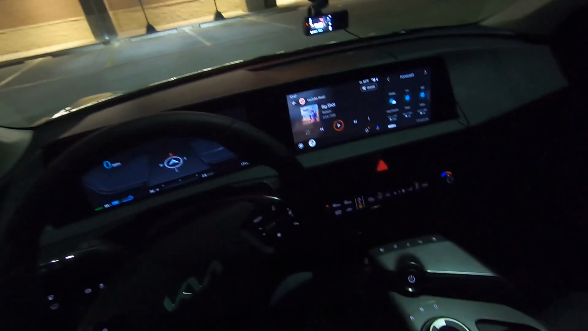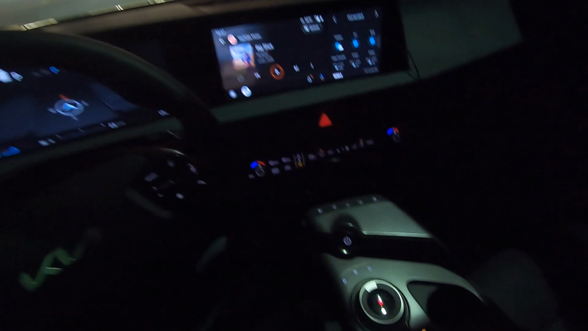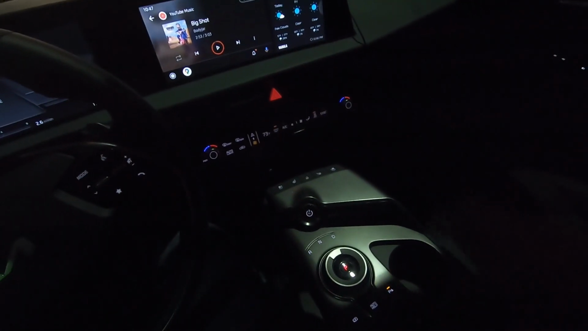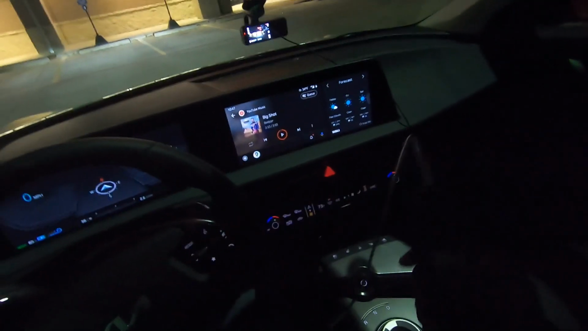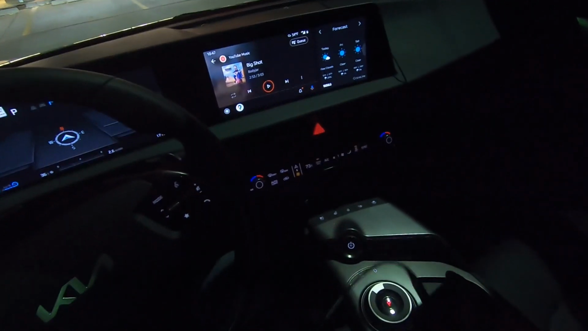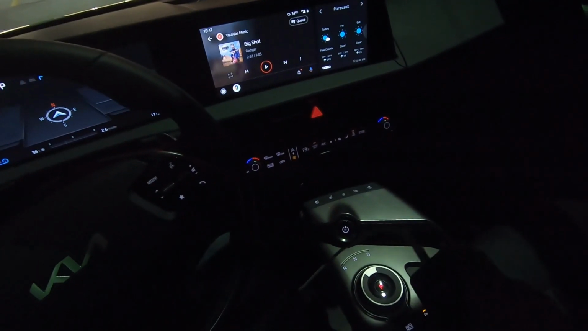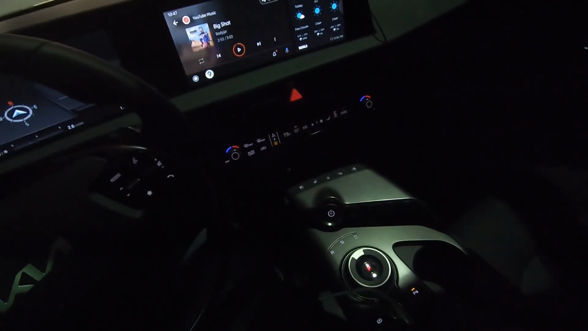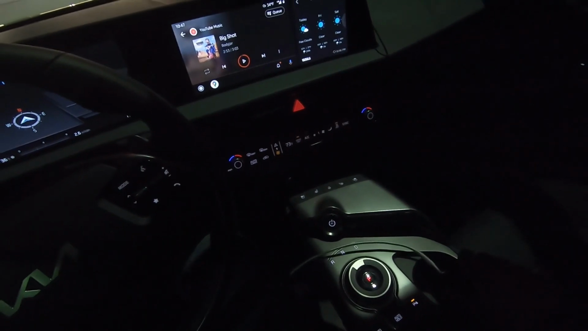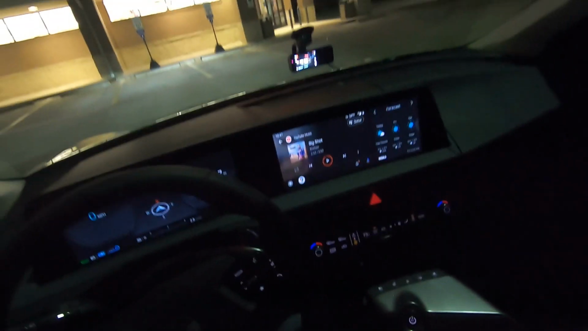One of the things that I've always been wondering is, I wish there was a button right here that would turn the wireless charging on and off. You can do it in the menu, because I have to use Android Auto and it has to be plugged in. So if I put it here, it charges my phone, but the cable is also plugged in, so it's kind of counterproductive, I guess. But I don't always have it plugged in, so I don't want to go through the menu every single time. But anyway, let's get started.